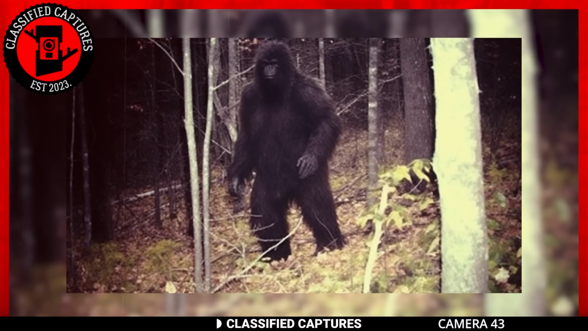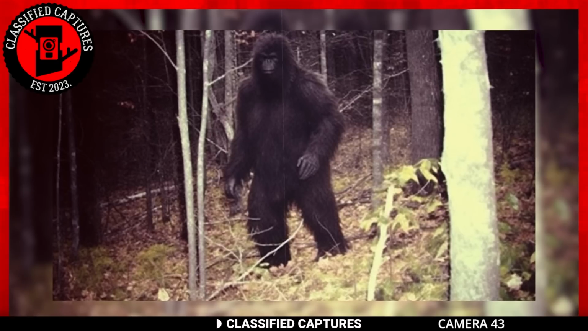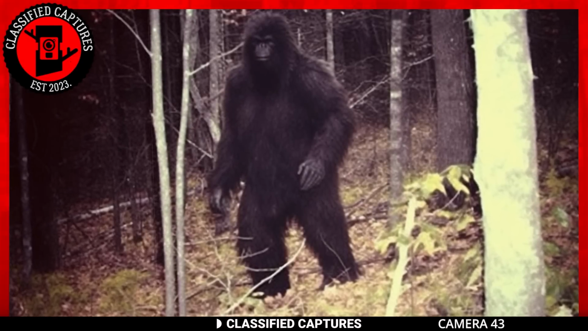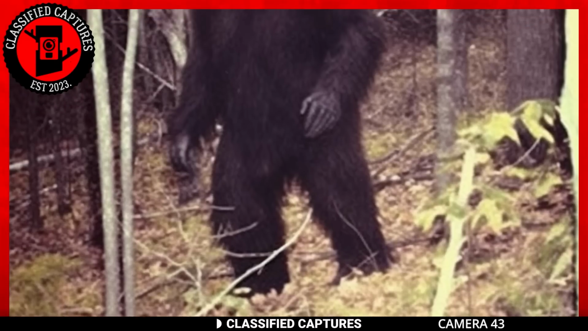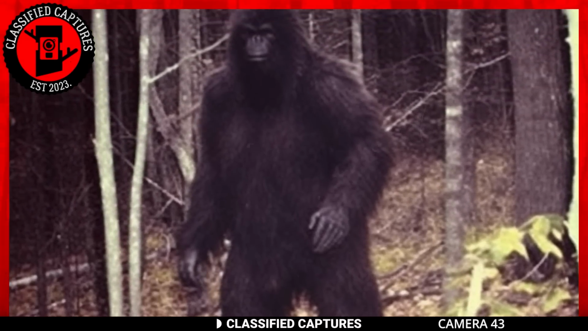Hold on tight, because we've caught another thrilling trail cam capture that undeniably showcases a Bigfoot. This image checks all the boxes featuring the classic attributes of height, fur, a robust body, and the ability to walk upright. With each passing day, the mounting evidence surrounding these elusive beings continues to grow.